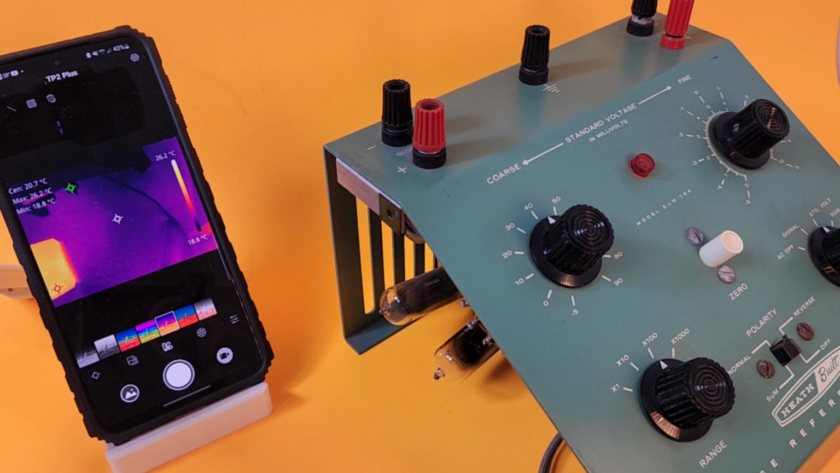So here I've got a really old Heathkit voltage reference source. And I am going to thermal image this while it's turned on. Let's see what happens.